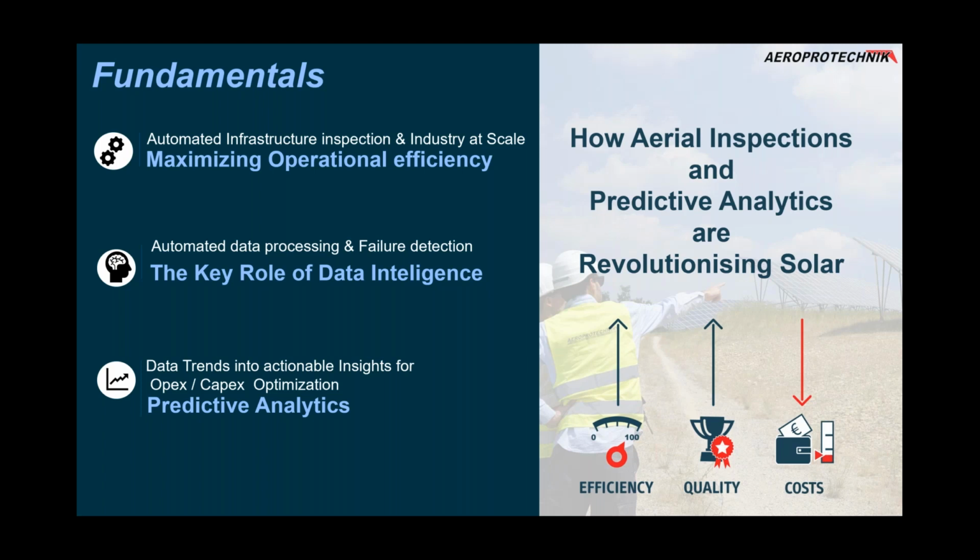We believe that there are 3 basic and fundamental pillars to do that. The first one is how to boost and maximize operational efficiency. It's all about automated infrastructure inspection, but even more, how to scale it in the solar industry. That's going to be one of our initial topics, the first pillar to achieve these targets.